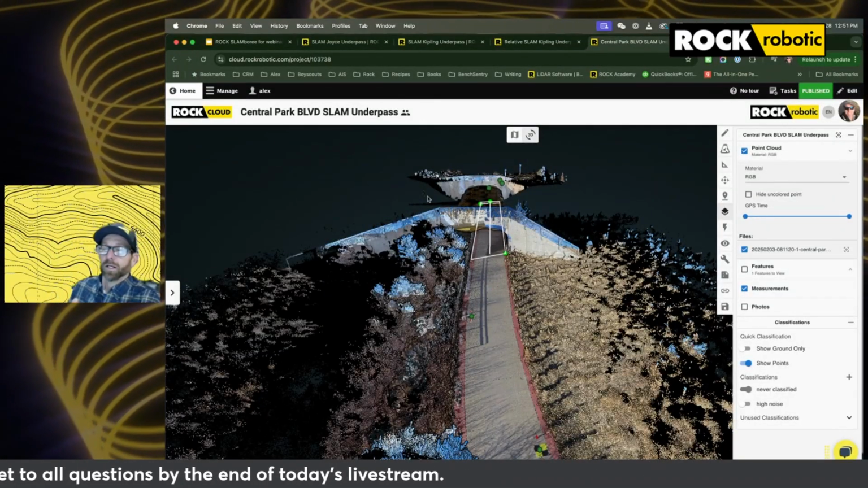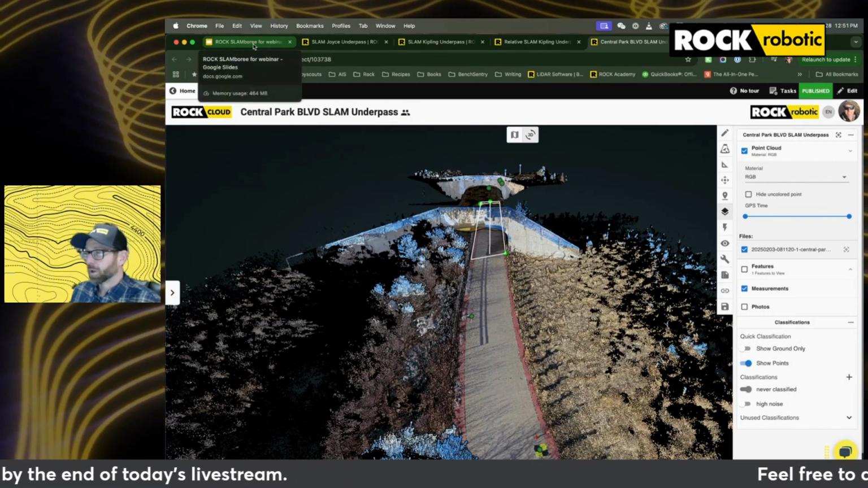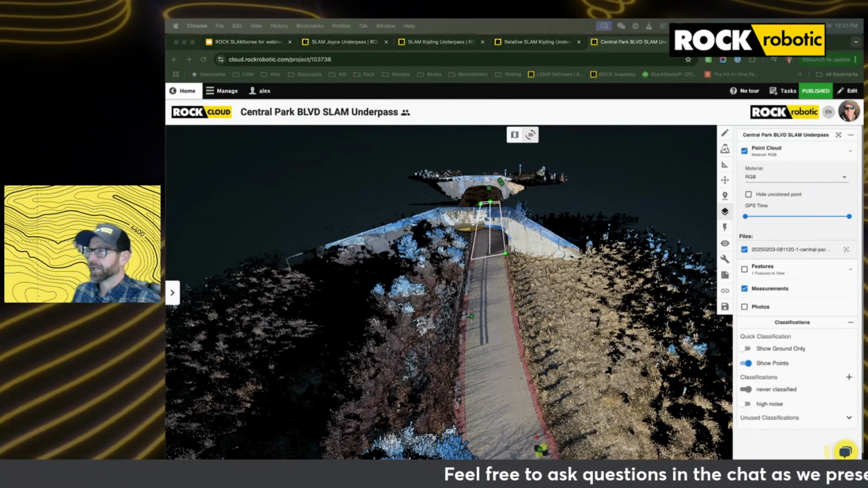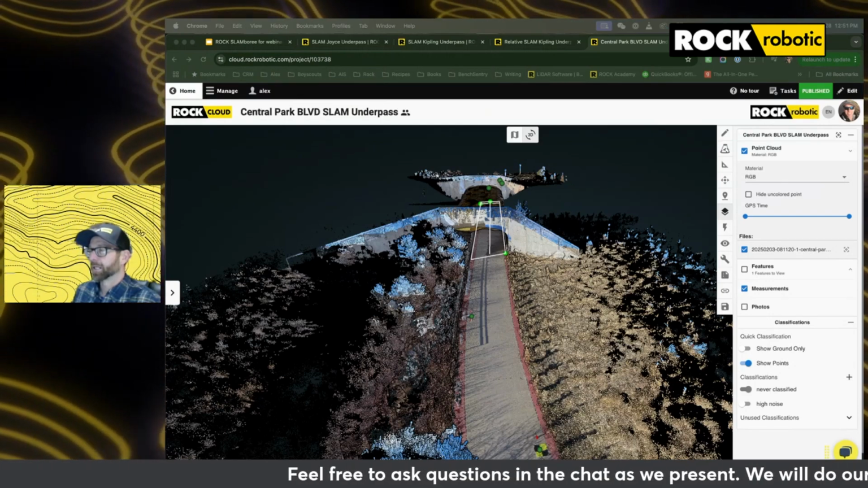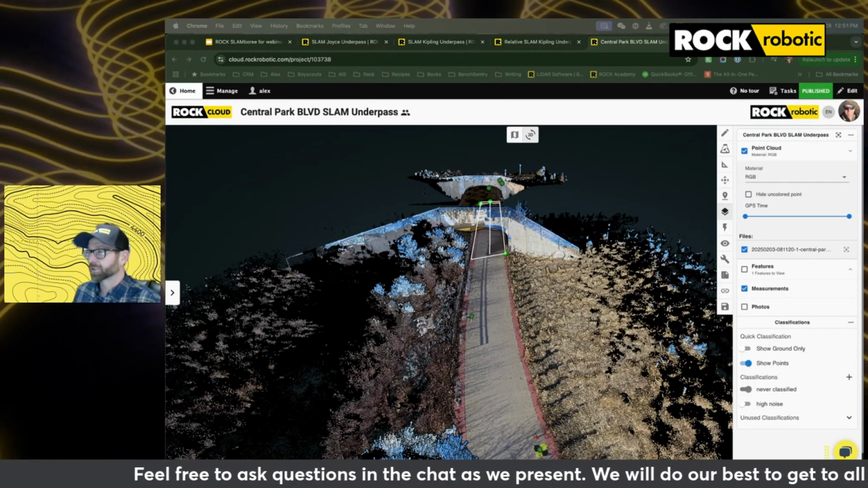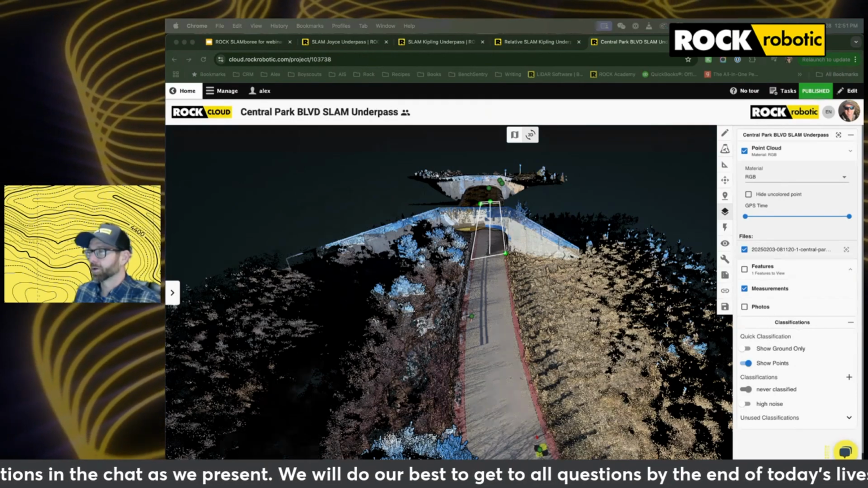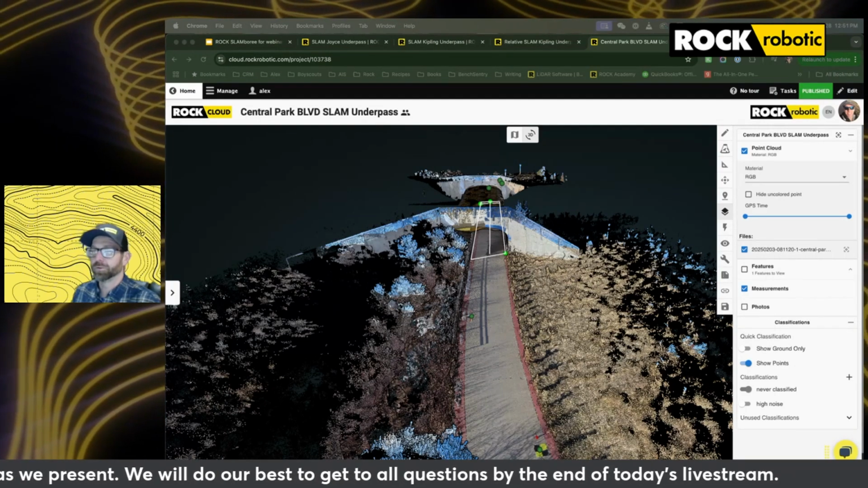So, these are those real world applications that I think are really helpful to understand, and again, really highlight the versatility of ROC's offerings, both through our hardware. Remember the R3 Pro V2 and the R3 V2 unit.